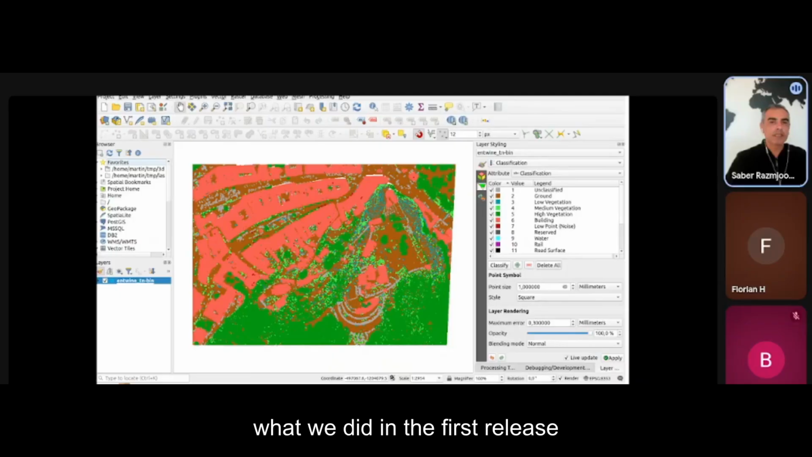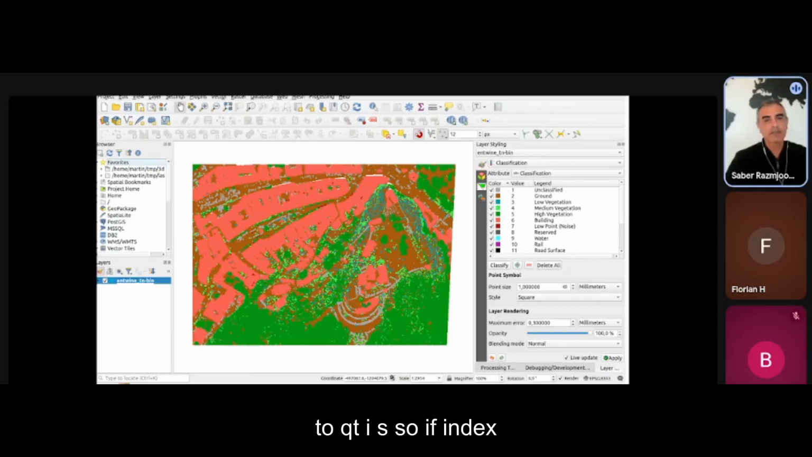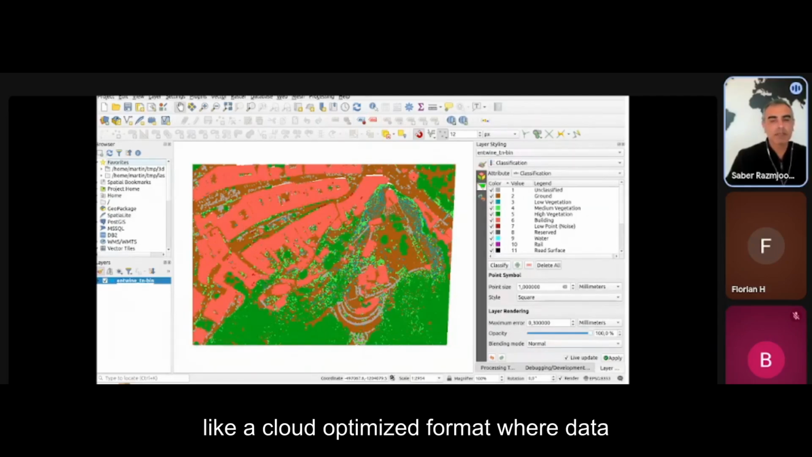What we did in the first release, we added PDAL as another dependency to QGIS, so it indexes the data. I think the first one was an EPT format, but then moved to COPC. So it's like a cloud optimized format where data are indexed properly, and then you can visualize it and work with it in a much smoother and faster way.